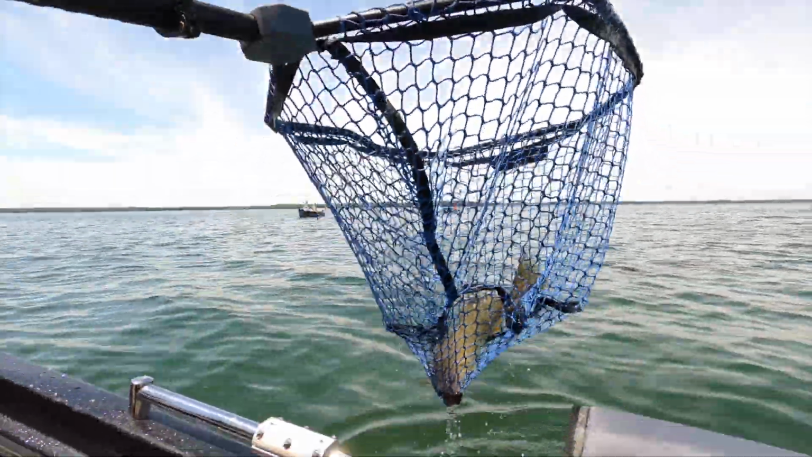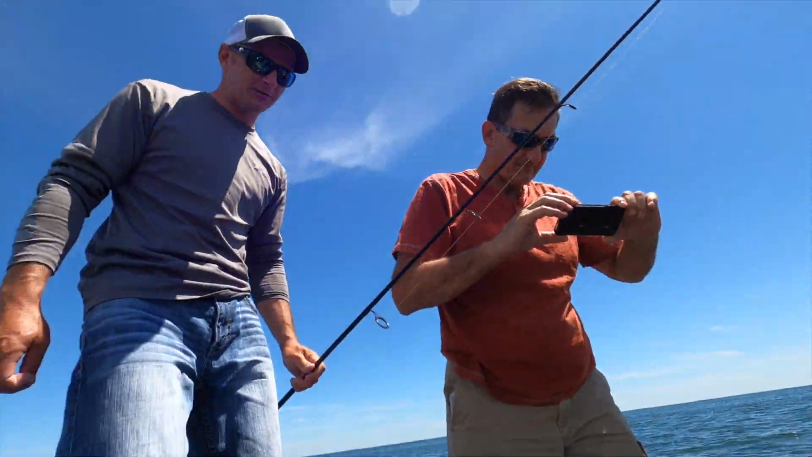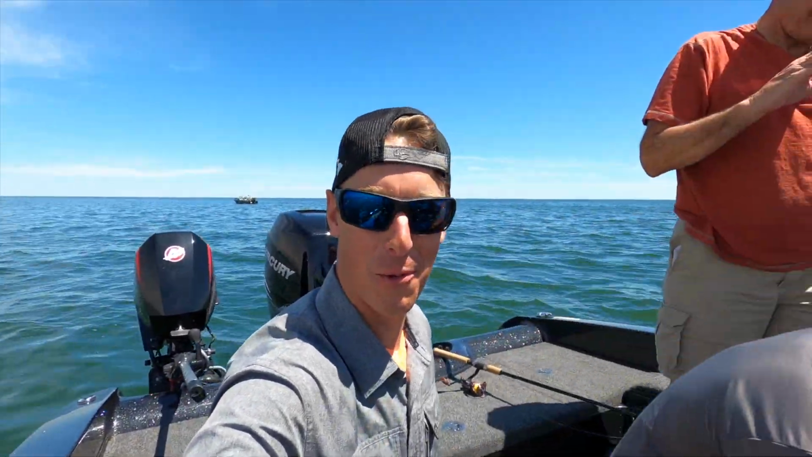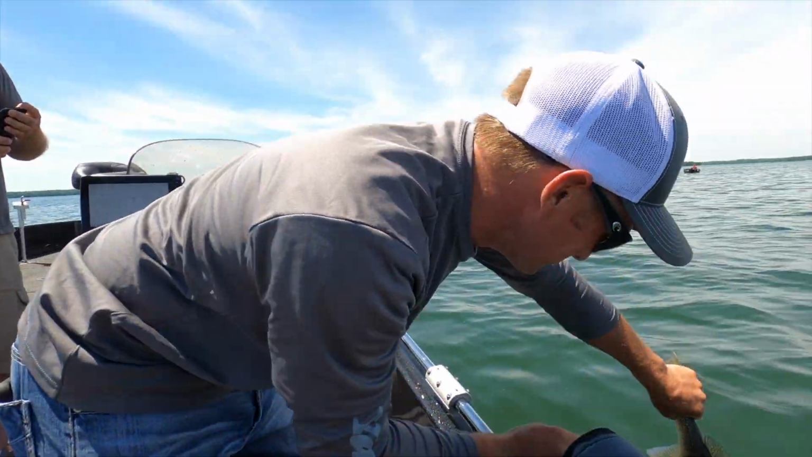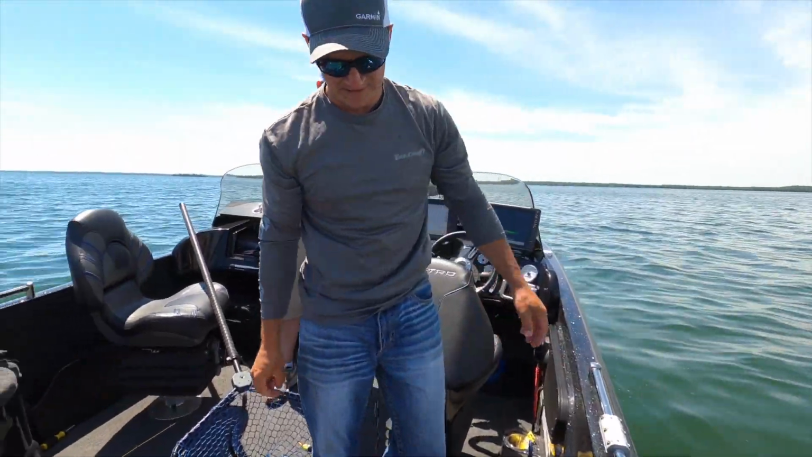There he is. Awesome. 30 feet away. Yep, 30 feet away, right to him on the LiveScope. I mean, I found him, so I pretty much did most of the work. Nope, that's perfect. Go get him back in the water. I don't think he likes being out too much. There he goes. Perfect.